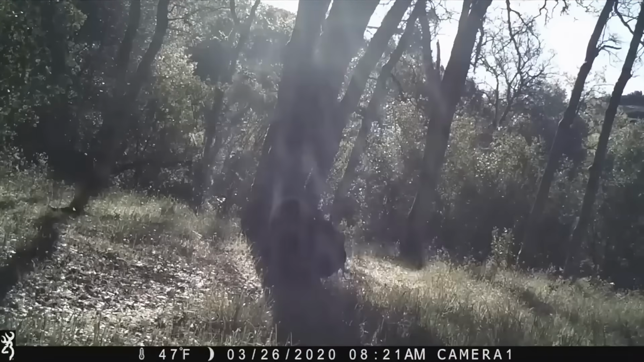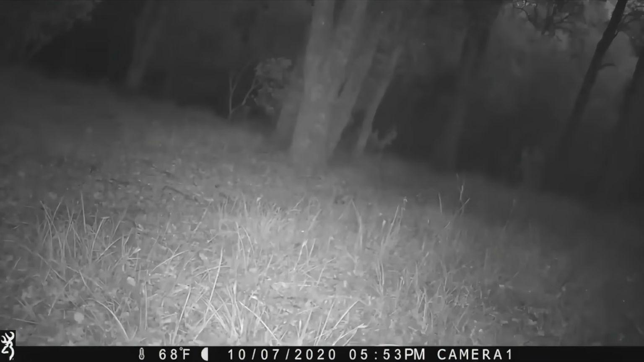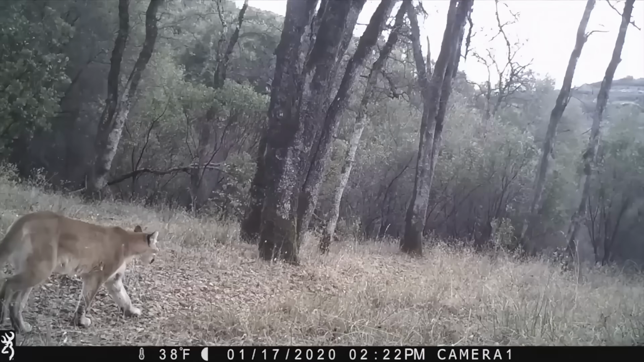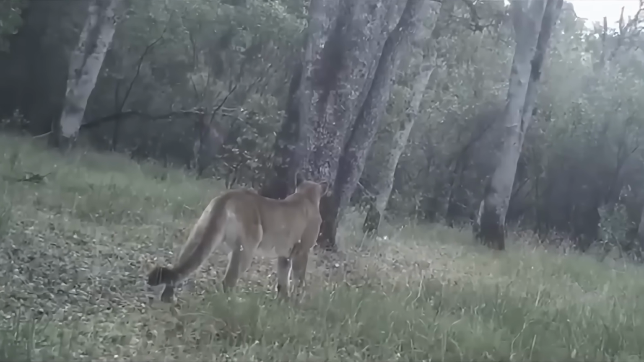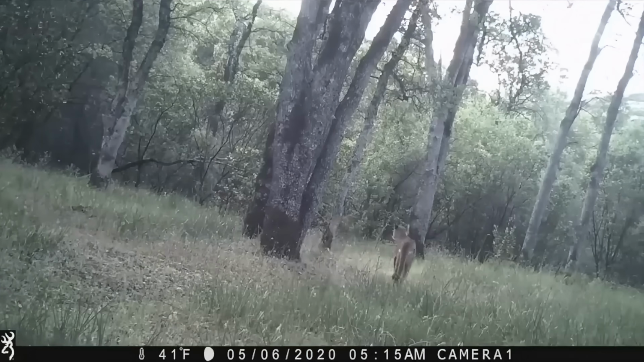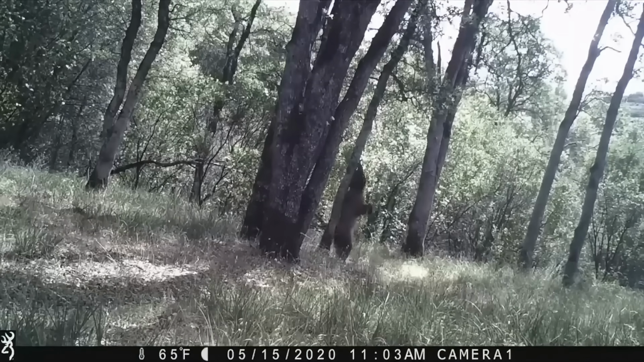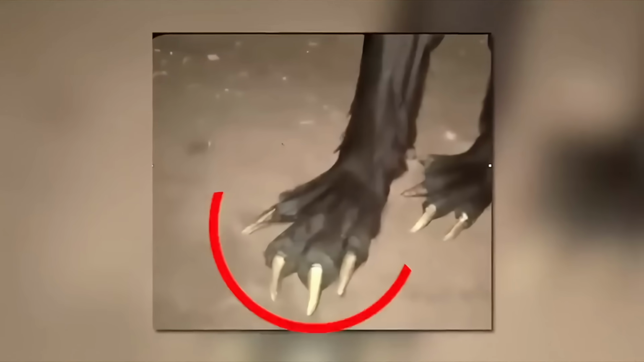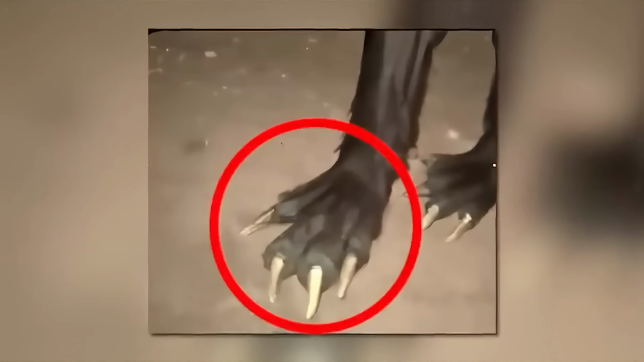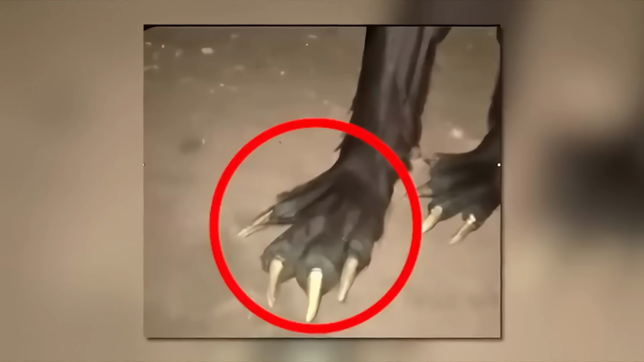The owner had been setting up trail cameras all over the property for weeks, hoping to catch a glimpse of the elusive mountain lion they suspected was in the area. But one morning when he checked the footage from one of the cameras, he got much more than he bargained for. There on the screen was a strange and unsettling image. A pair of claws and feet with long, sharp nails. He didn't know what to make of it.